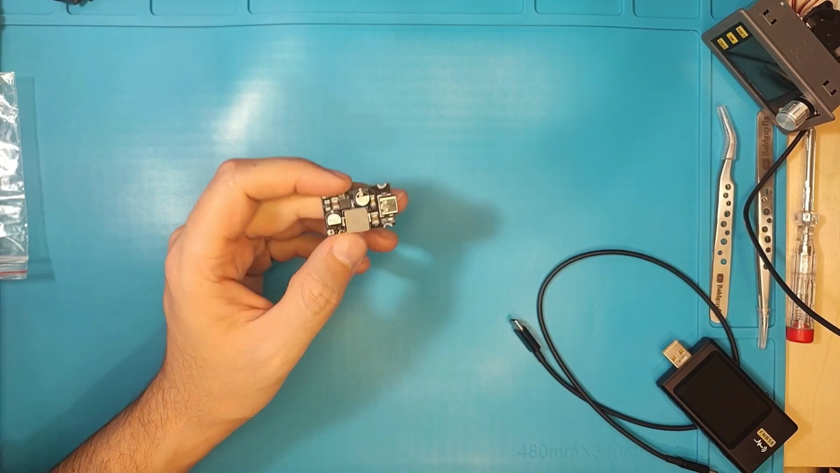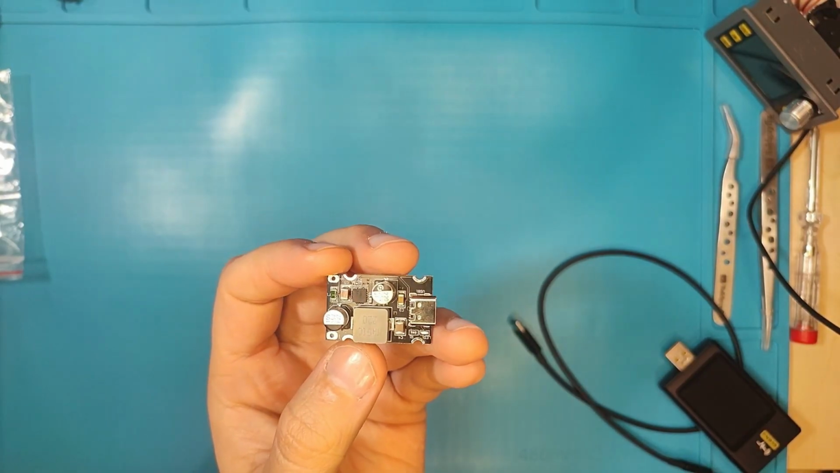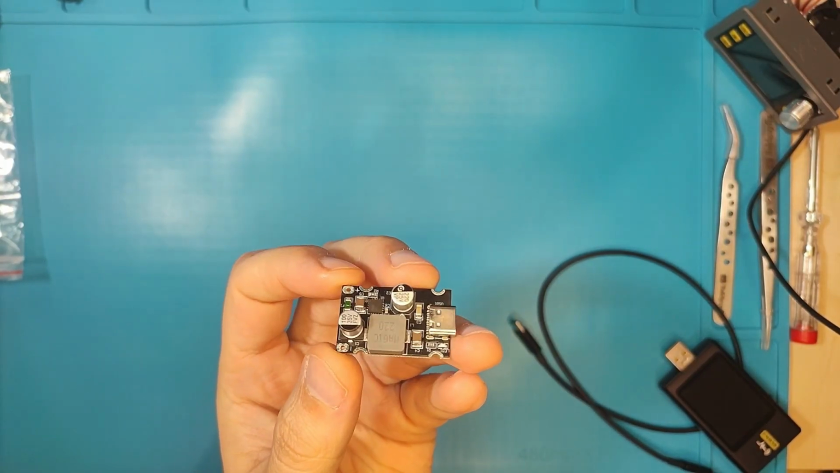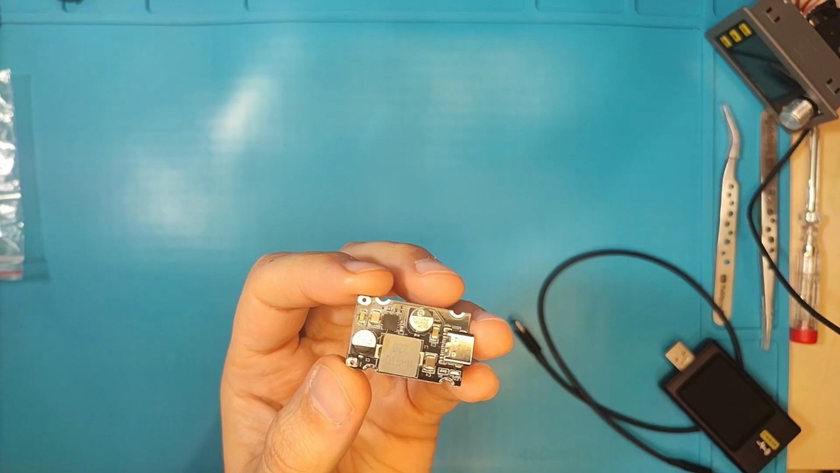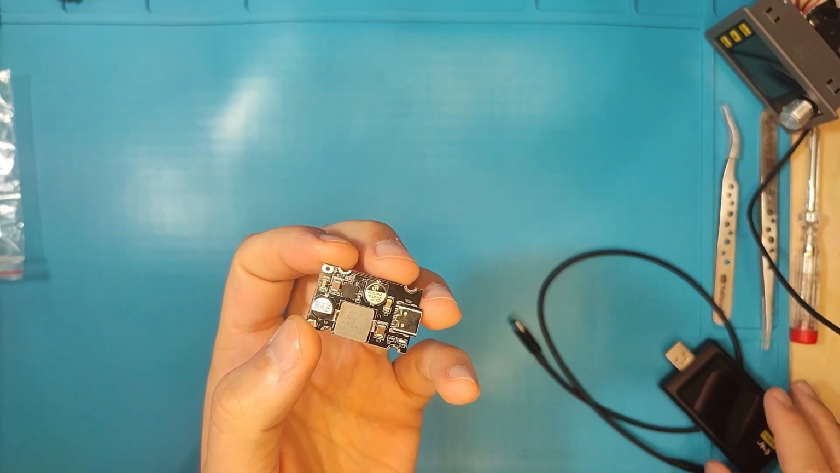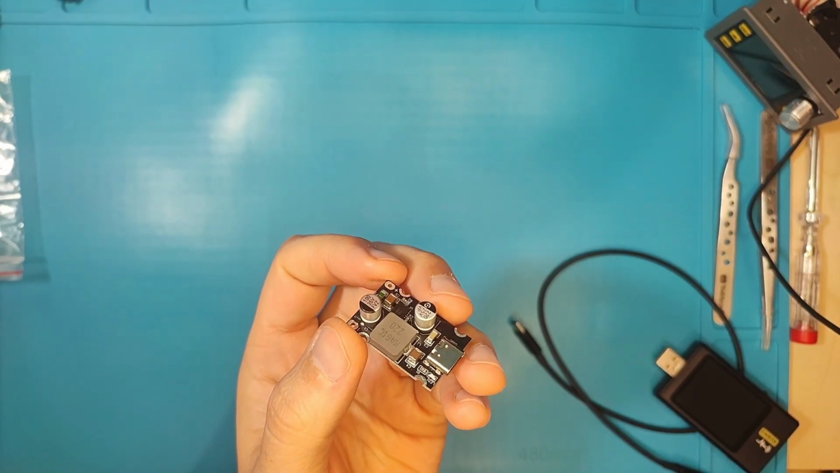Hello everyone, this is a PD 65 watts fast charger module, and I am going to test this by connecting the USB tester I have here. So let's go and see what this guy can do.